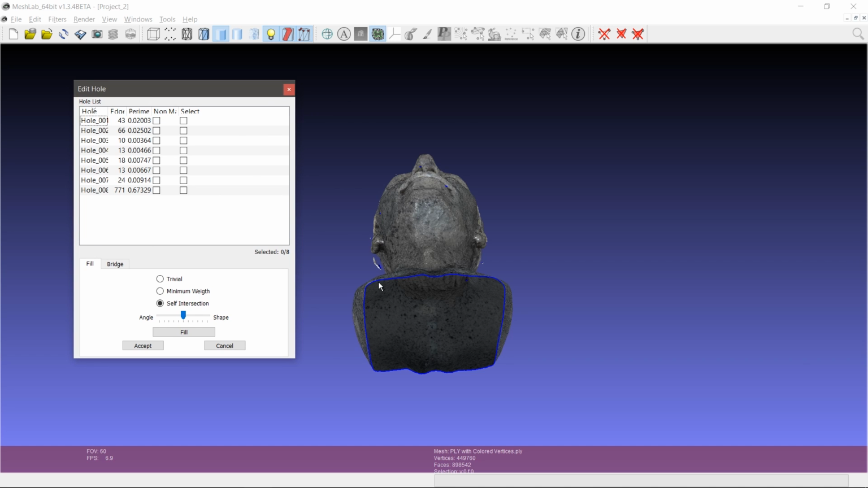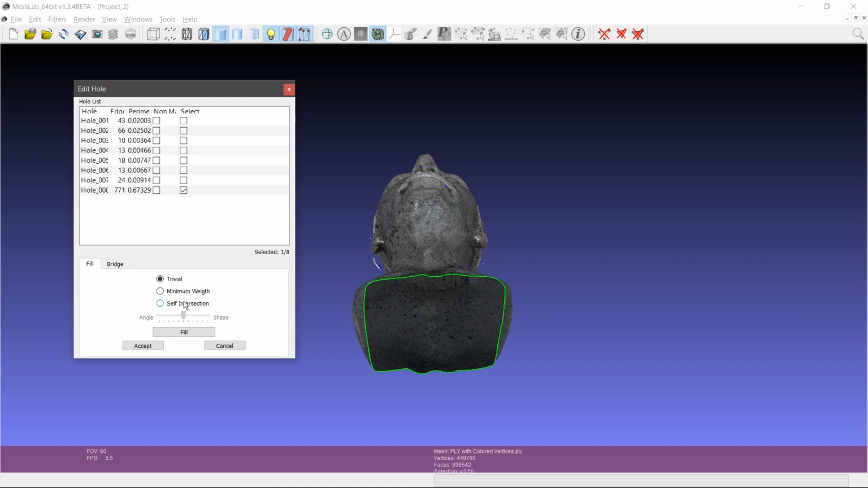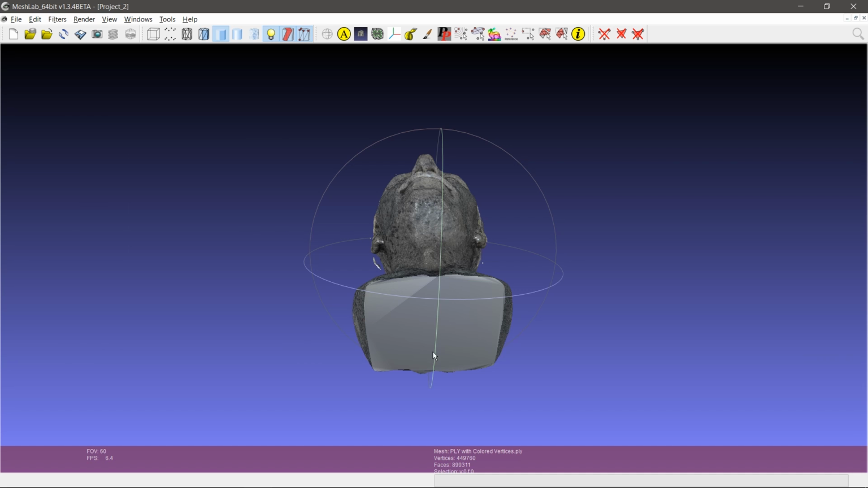And you only really get one try with this because it tends to crash, at least in this version for me. And Self-Intersection leaves a hole there. Trivial works a bit better. So I'm going to fill that and then accept and close that.